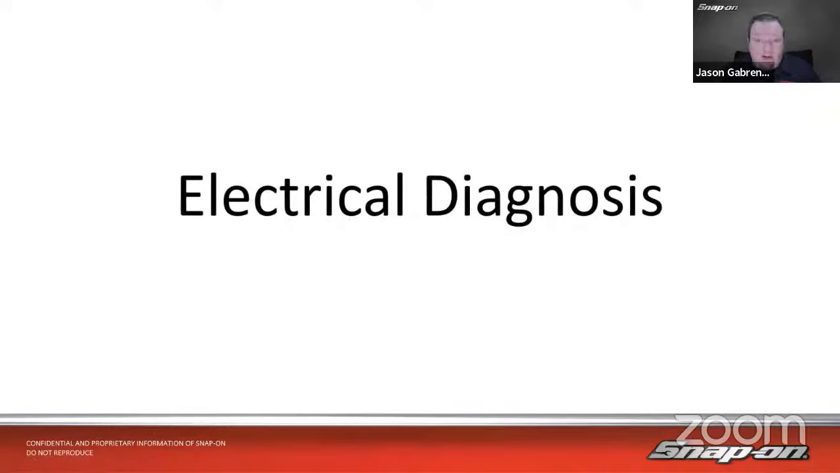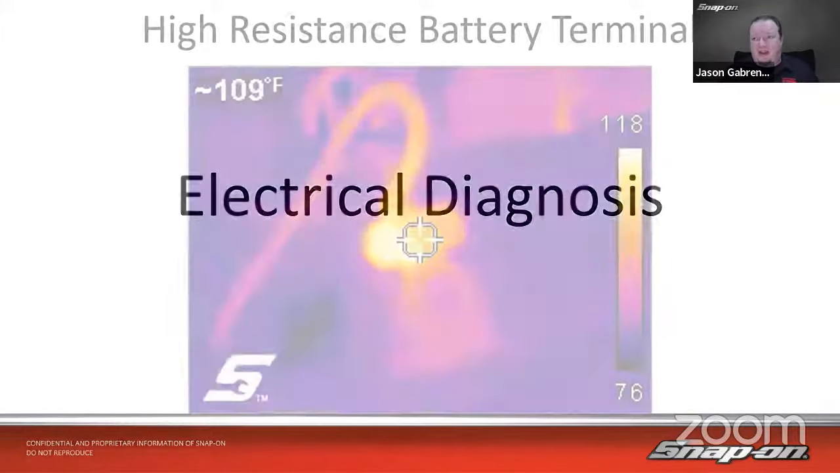Then let's talk about electrical diagnosis. So that's probably the most common thing that would come to mind if you are using thermal imagers. That's how we would talk about it usually when we first came out with it. I was like, oh yeah, find a short in a wire or something like that, which is definitely useful for, but it's useful for way more than just that.